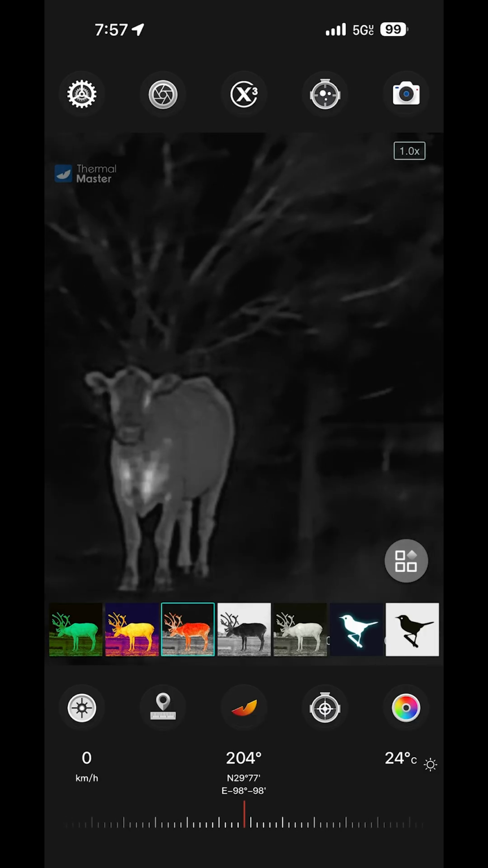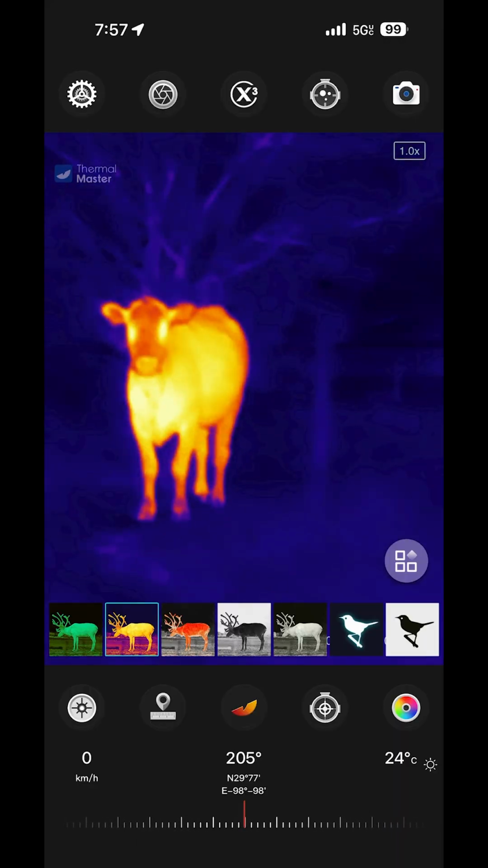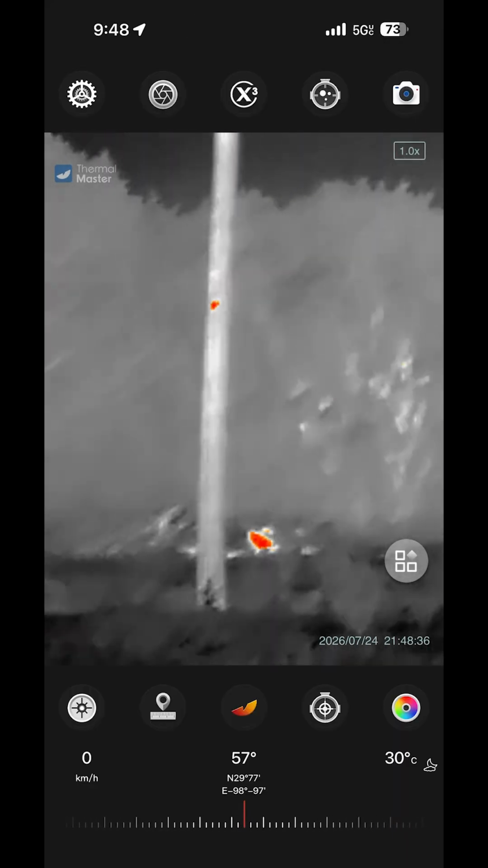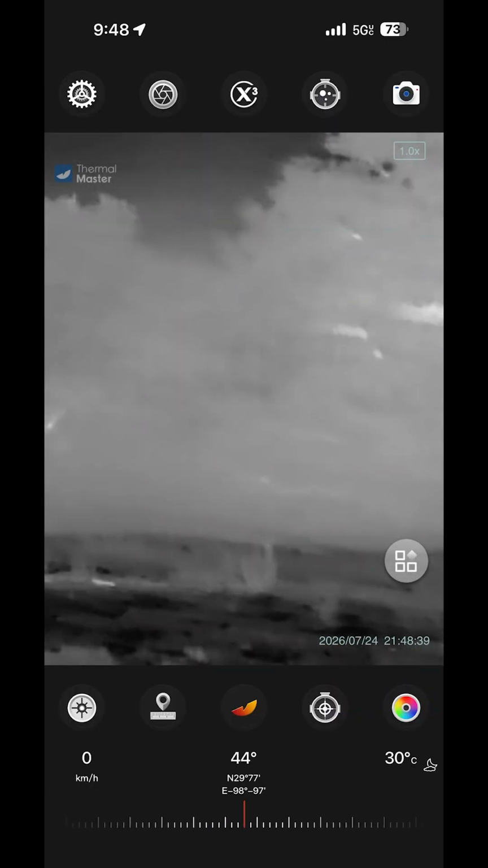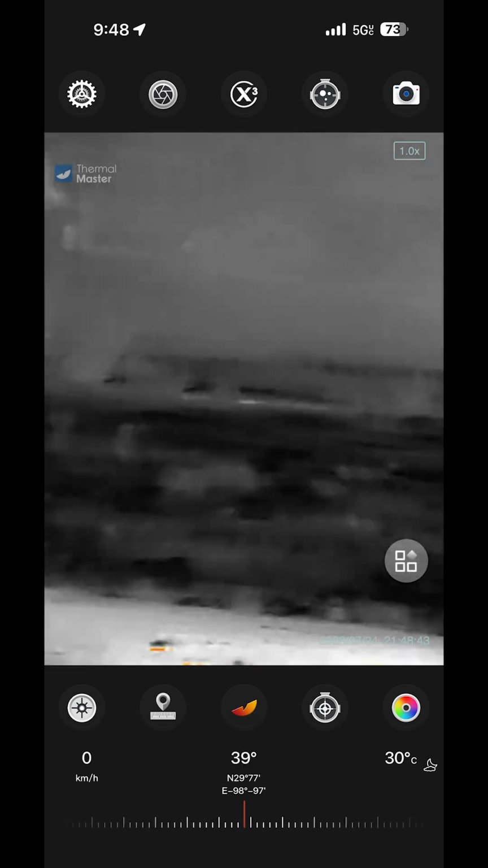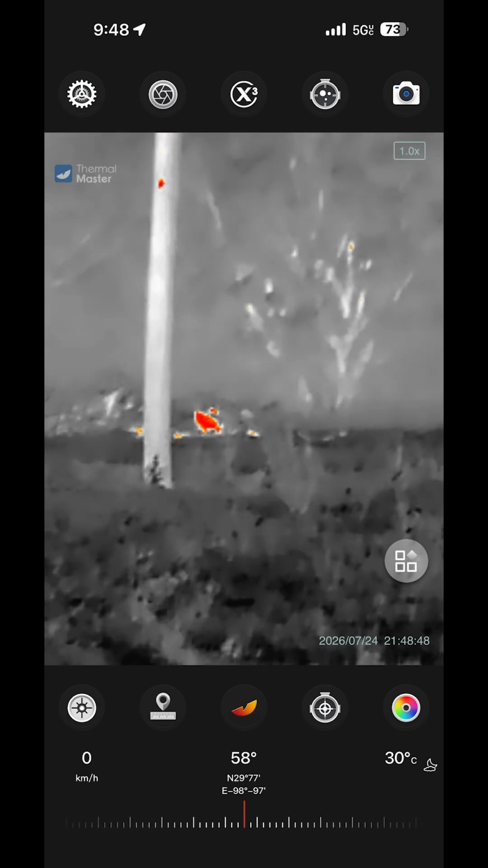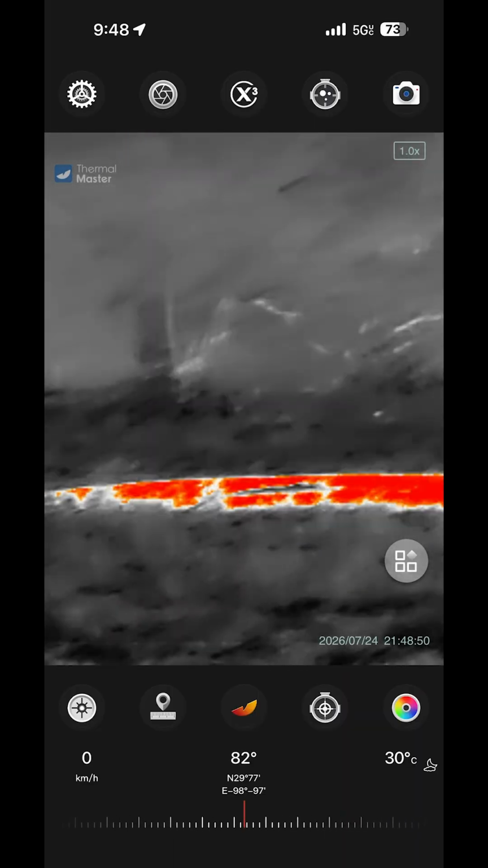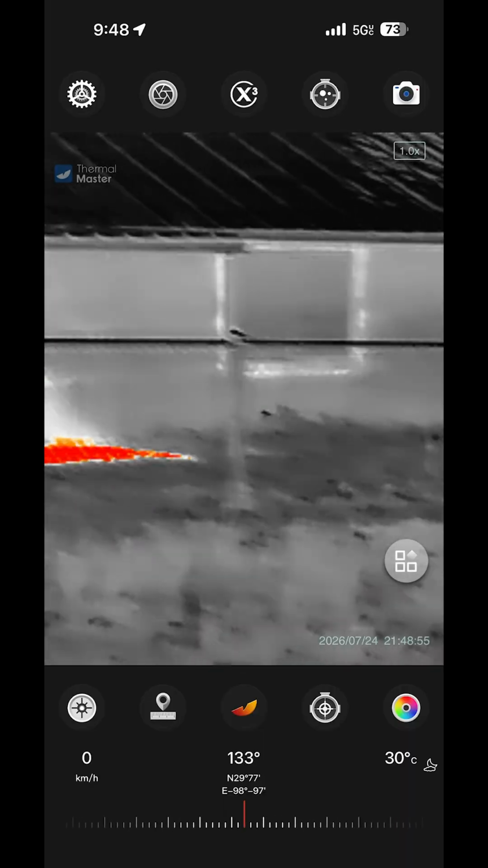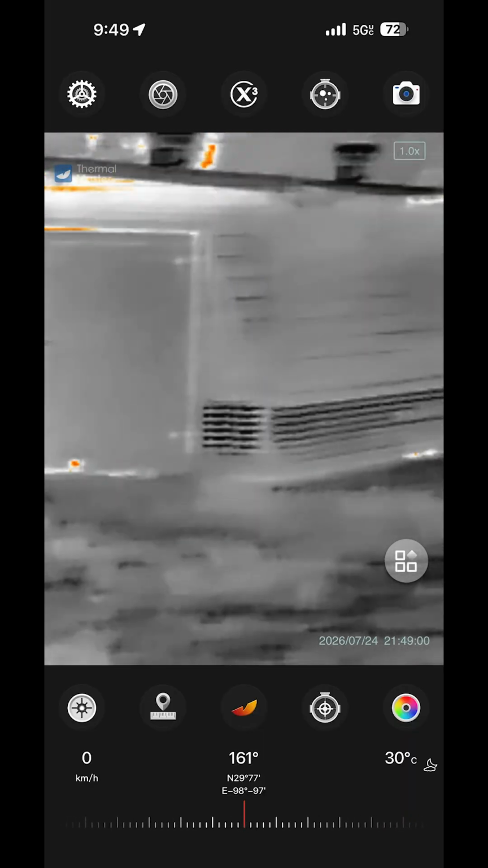I was excited. So you can obviously see the quality. Now I'm hand holding this and it's windy outside, so there's some problems. And I'm just going around trying to determine, you know, the quality of this thing. Will it actually help me for what I need? That right there has got to be something, because there's nothing, that's a pile of brush. So there's got to be something causing that brush to be warm in there. I'm still figuring this thing out, but it's really cool.